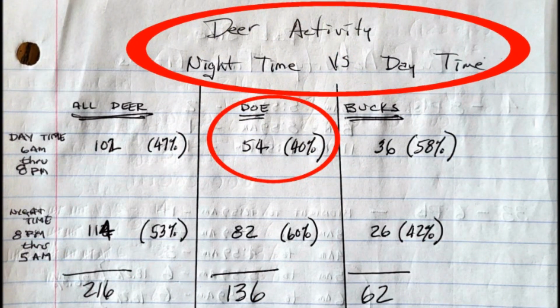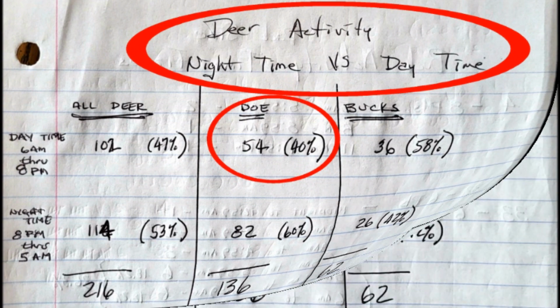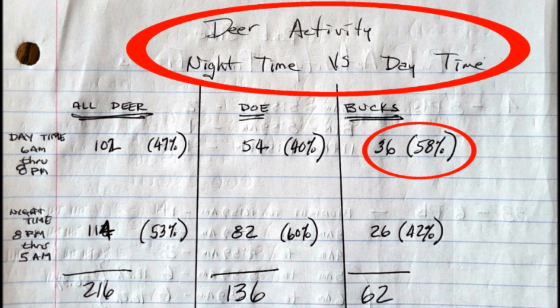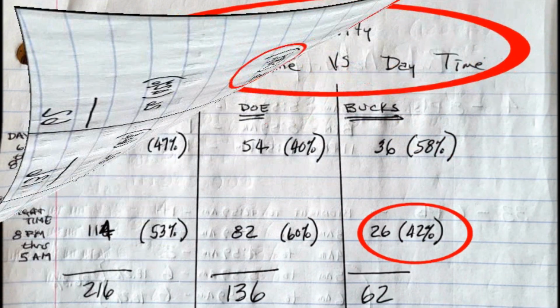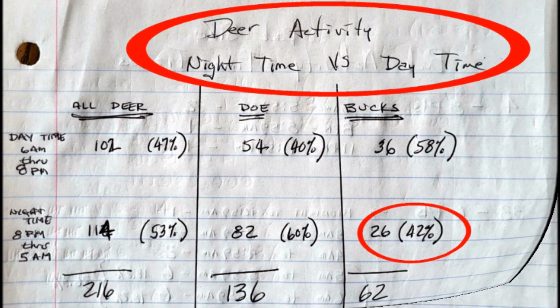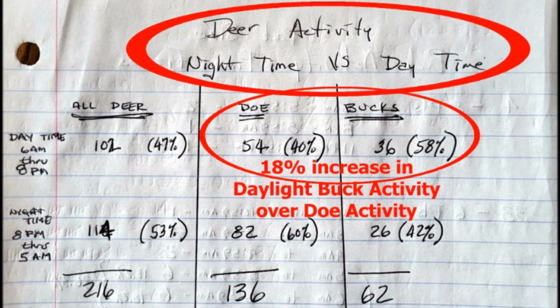Now, for does, they were only active 40% of the time during the daytime hours, and 60% of the time during the nighttime hours. Now, for bucks, this was a little unusual, but they were active 58% of the time during daytime, and only 42% of the time during the nighttime hours. Now, this statistical anomaly shows a greater percentage of bucks that showed themselves during daylight hours, by 18% more than the does. That's kind of unusual.